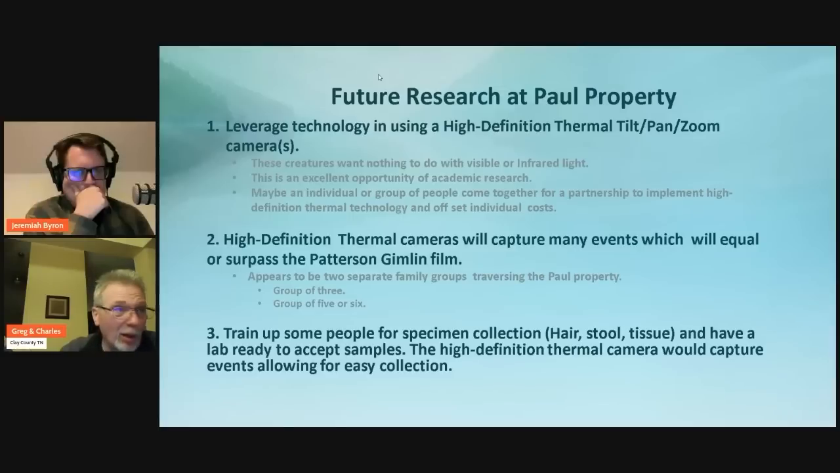And I'm going to put on my carnival barker hat here. Academia, here is your opportunity. This type of equipment is probably about $20,000 to $30,000 in range, but it's going to produce at the Paul property, if there's an individual or group of people to come together in a partnership to invest in getting this technology, the new Patterson-Gimlin film in thermal, something that's even going to be tougher for the skeptics to deny when you've got high definition thermal and every square inch of these creatures is putting off heat, to debunk the costume theory.